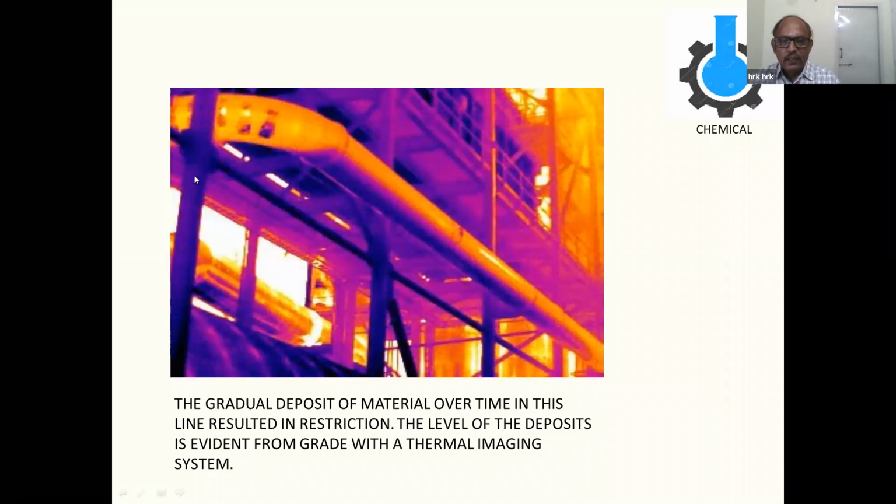Another thing is that whenever fluids pass through a pipeline, sediments accumulate and restrict the flow in the pipeline. With thermography we can see a color change at the bottom, which indicates the sediment accumulated in the pipeline. So we can predict this early and take corrective measures.